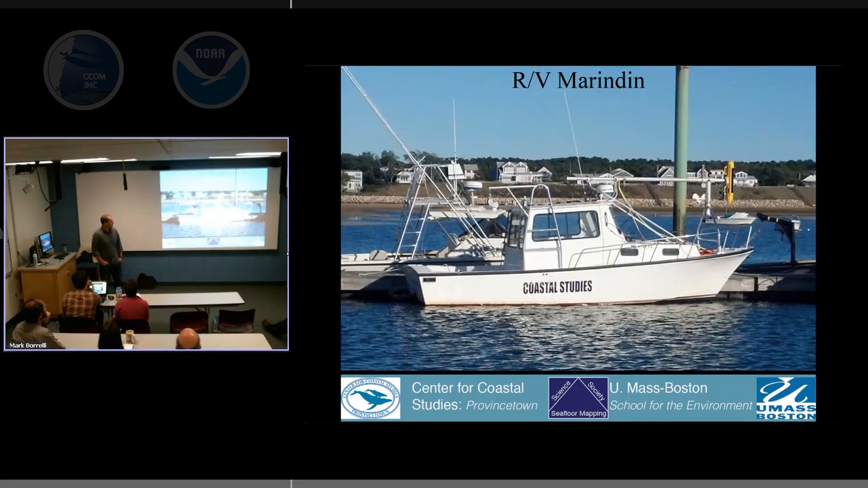This is our customized shallow draft research vessel, the RV Marindin, named after Henry Marindin. He was one of the first guys in the mid to late 1800s who understood that you needed to map the land and the ocean as one system. So we thought it'd be a really good idea to name this boat after him. Because that's what we're trying to do. We're trying to map that white space, that really, really shallow area that links the land and the ocean.